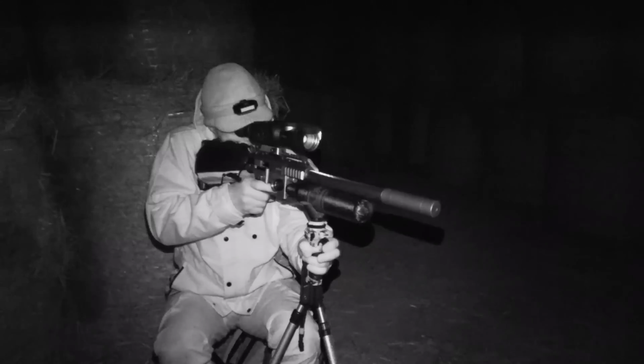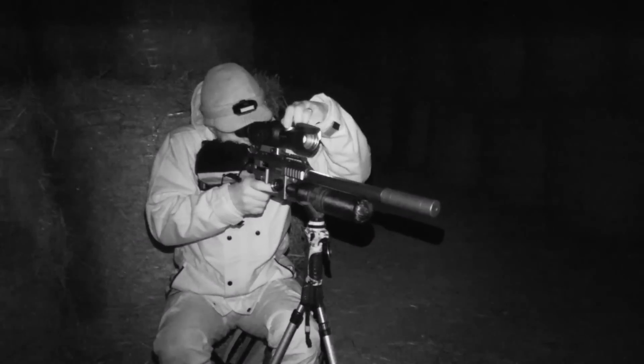Rats don't always appear exactly where you want them to, even when you're offering them bait, so it's important to be thorough when you're scanning for them.